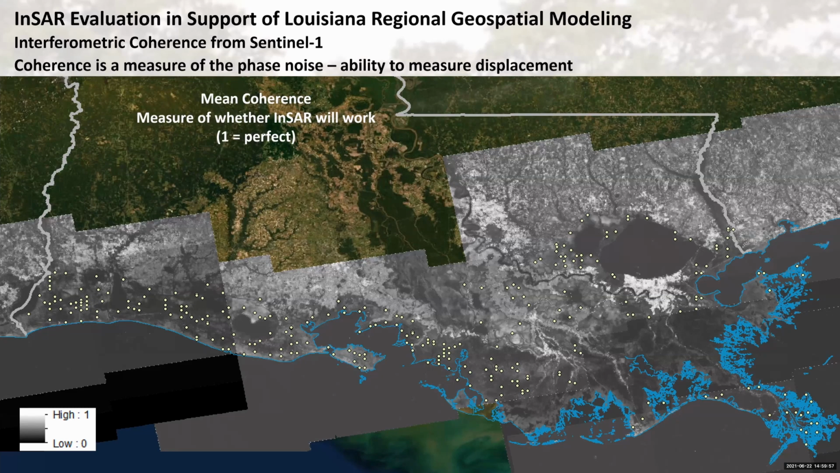So this is a map of the coherence that we got from those scenes. This is the mean coherence across the whole time series. It's really a measure of whether InSAR will work. 1 is perfect, so that's the bright areas. You can see New Orleans really well. You see Baton Rouge. You see the cities are very coherent. And you can see the roads and ways going down into the delta along certain areas.